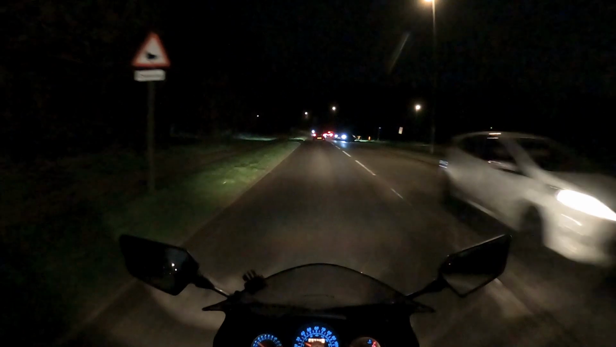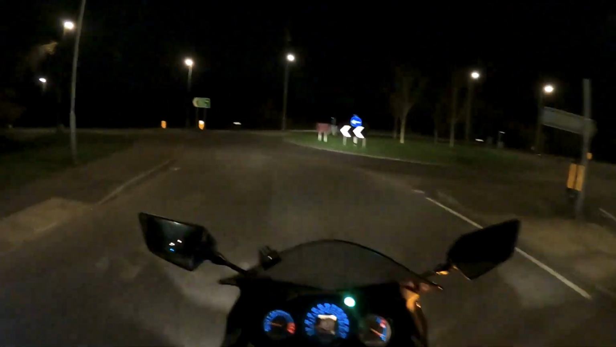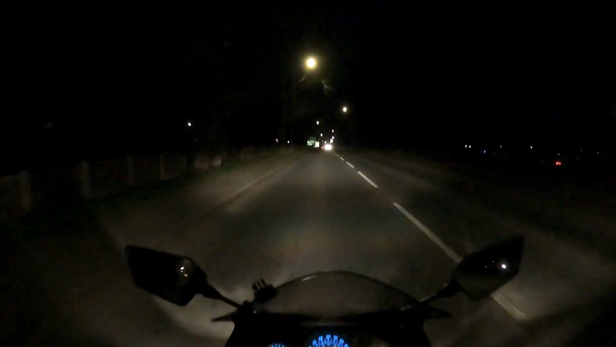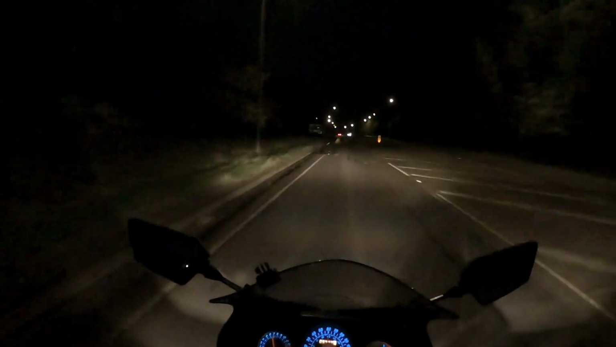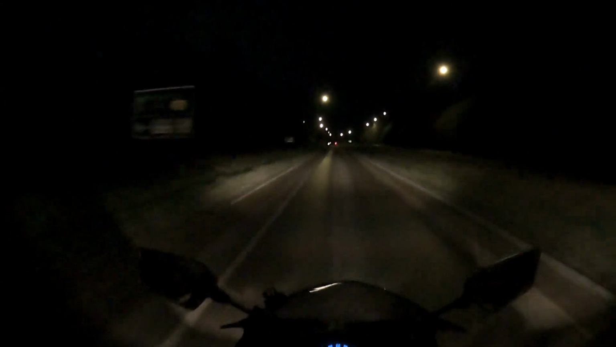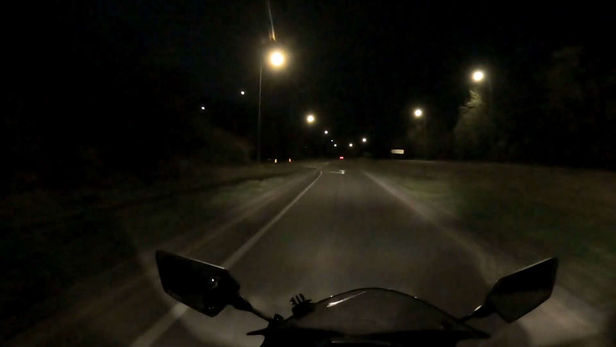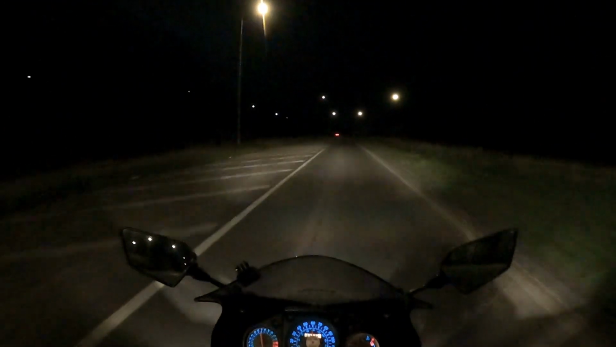I might just take the pin lock out and put it back in and see if that solves the issue. How do I always forget what gear I'm in? My visor's definitely a bit foggy on the corner, and the glare from these lights is not fun. Stay. Oh, okay, they're ages away. That's fine. I don't like junctions. Whee!